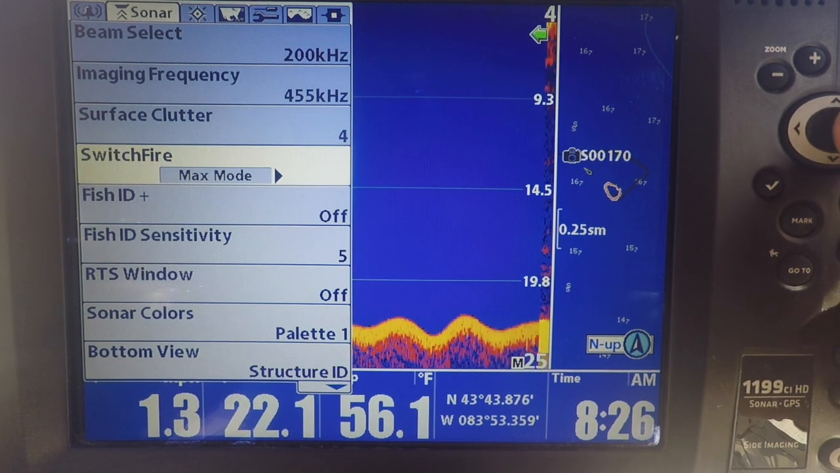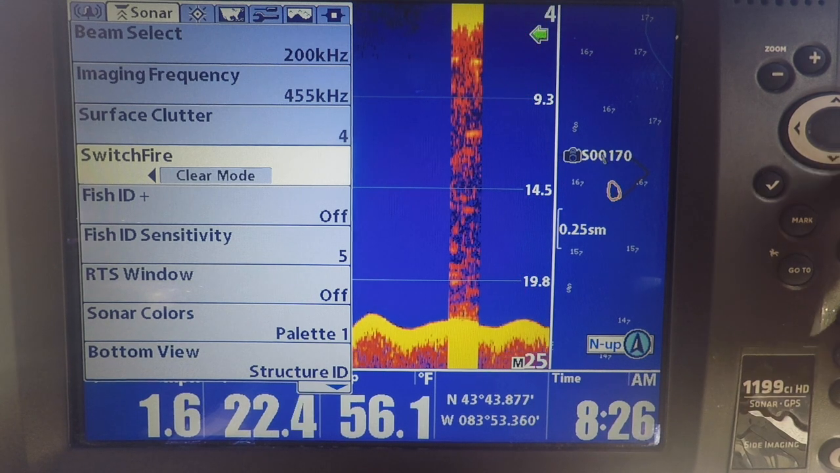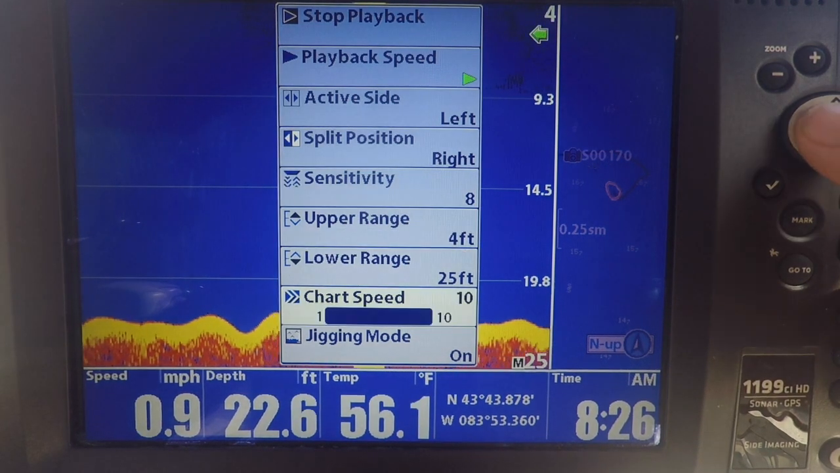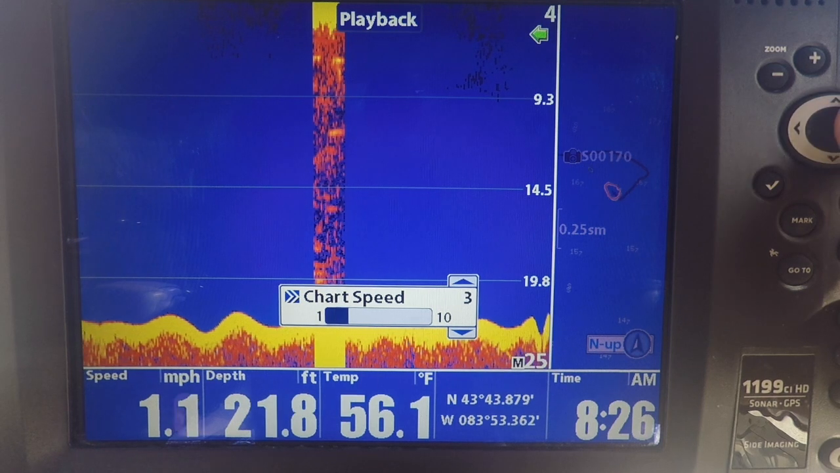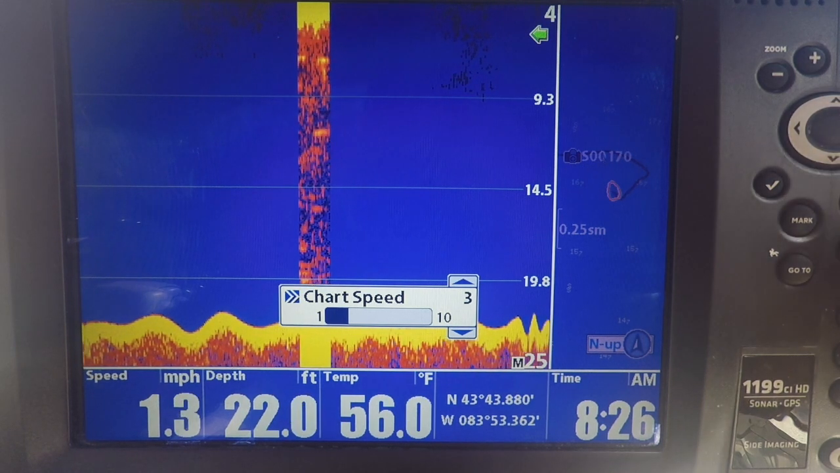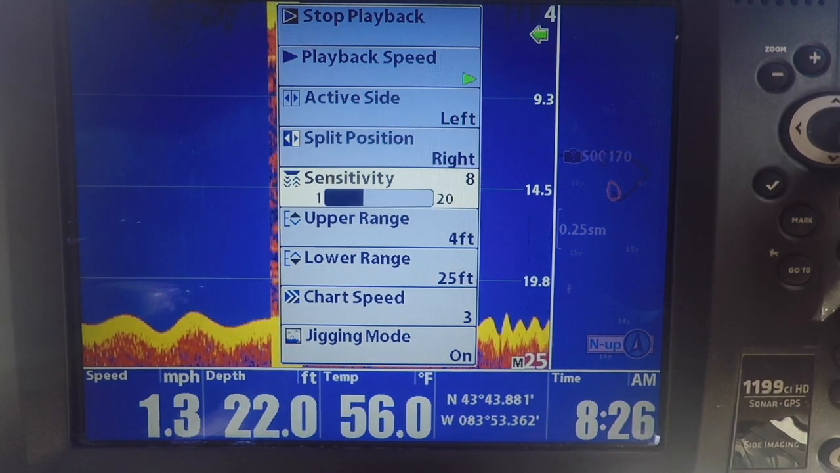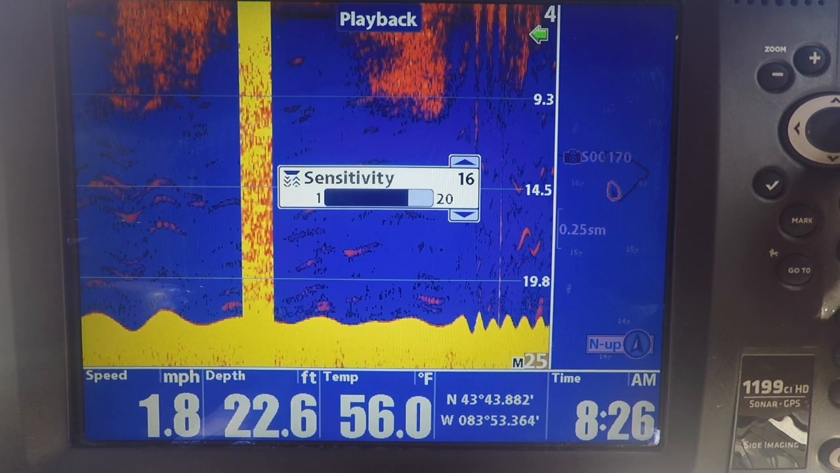You can go to clear mode or max mode. I think I can keep it on clear mode here. And in the sonar sub menu, you want to slow your chart down so it has time to draw what it sees. We're not going fast anymore, right? So we're going to slow it down to there. And now just want to adjust my sensitivity up till I start seeing that clutter again, right?